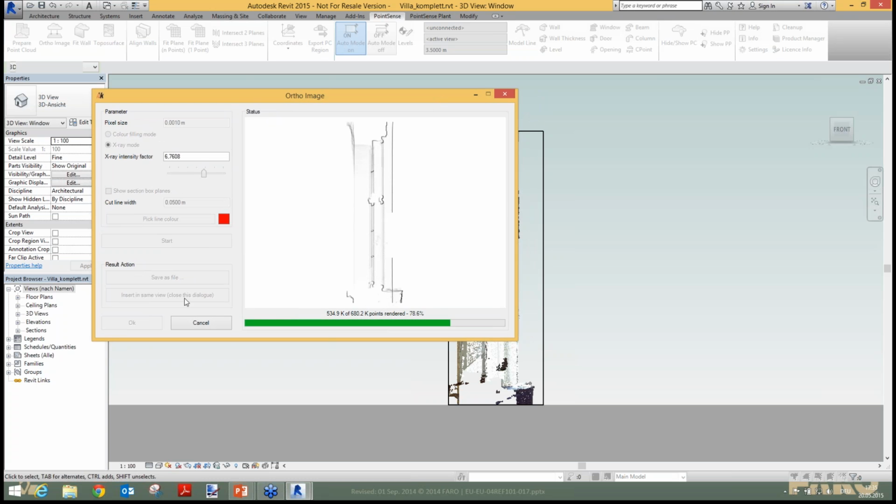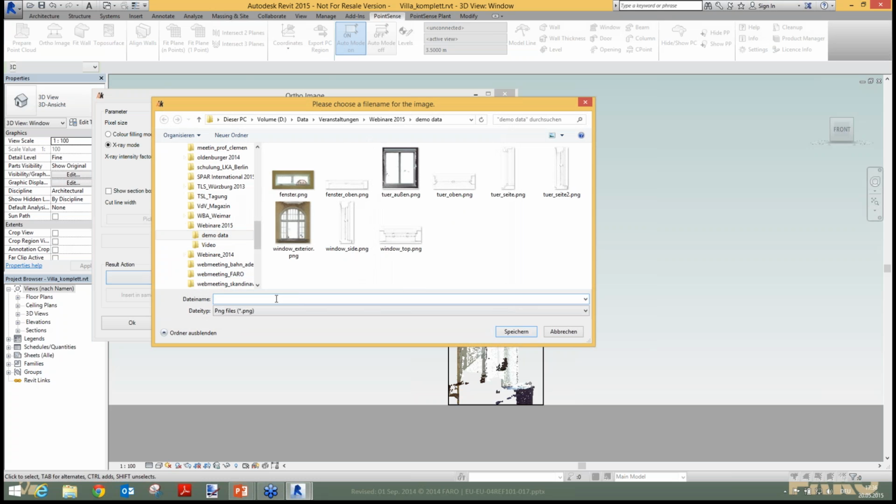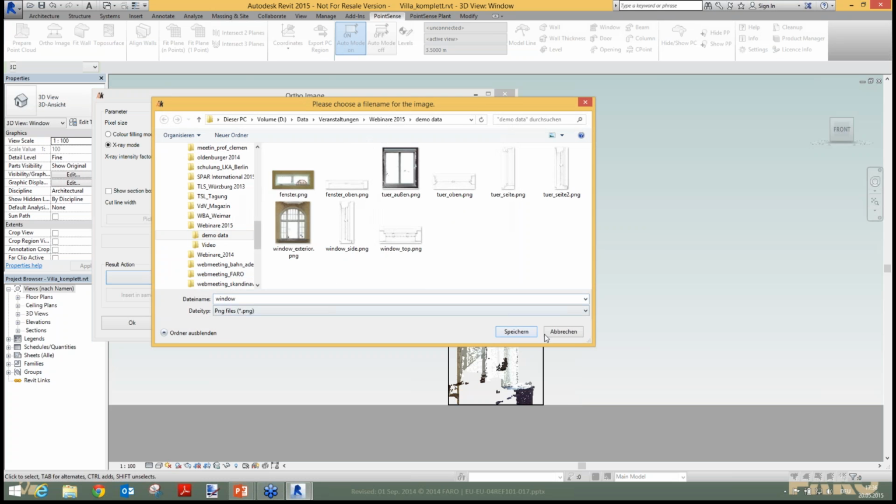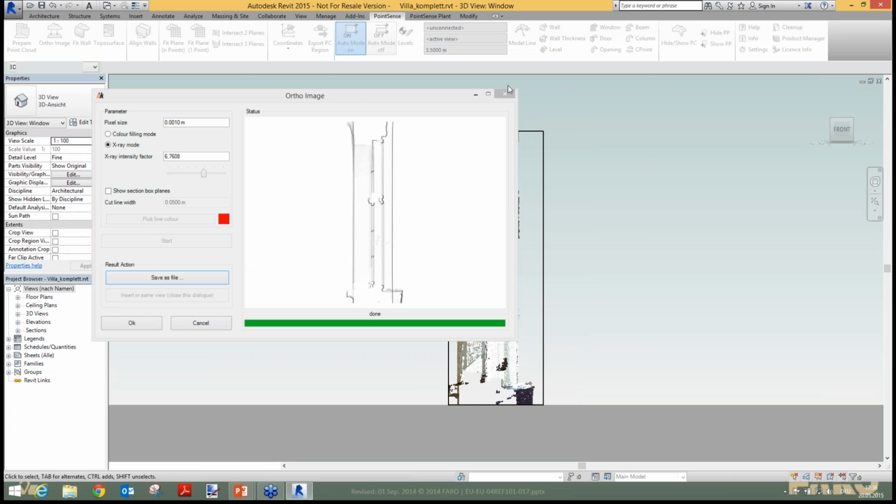So now the image is nearly finished. All right, last percent. Okay, now we got it. So we save the file, window, as a PNG, perfect. And now let's jump to the family.